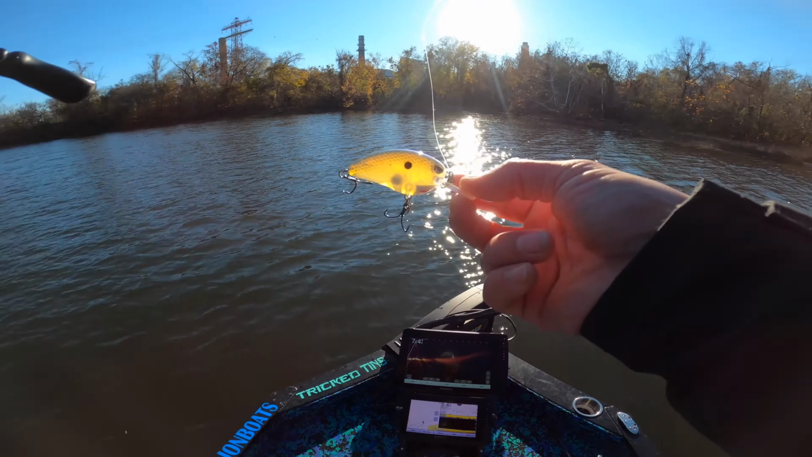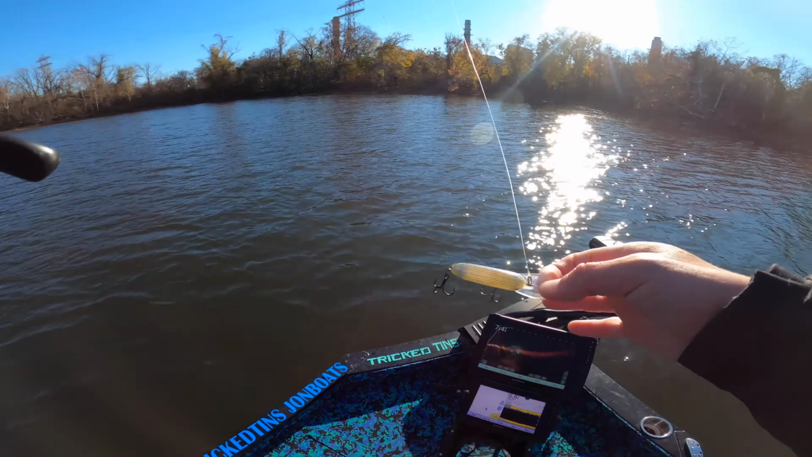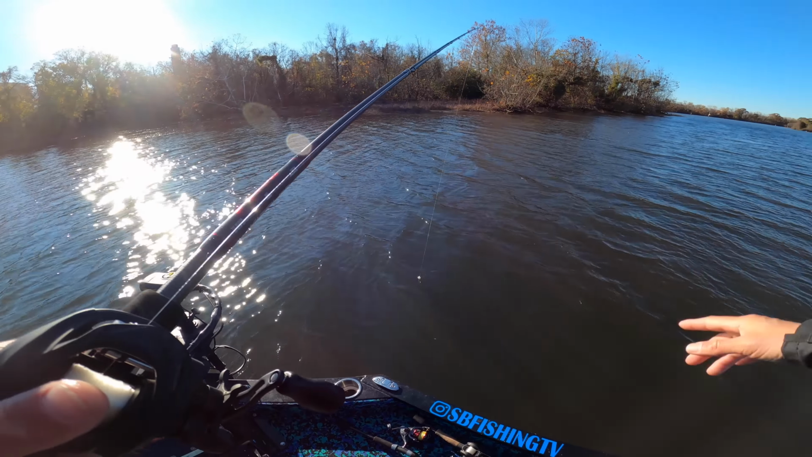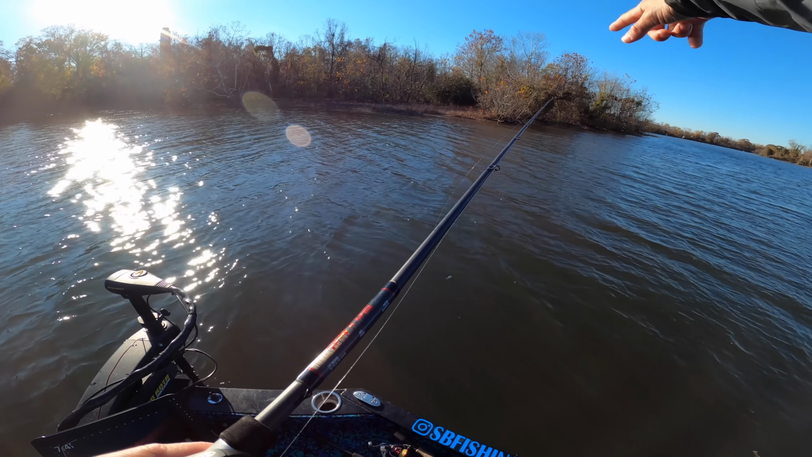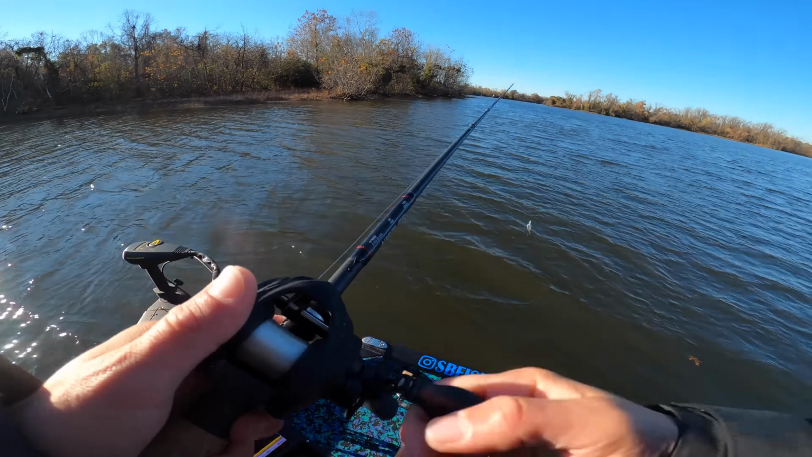This is a Spro Little John MD. Dives like 7 to 9 feet, I believe. That fish was way off of this little secondary point. I mean, that ate it at the boat. I was bringing the crankbait up and I felt some tap, tap, tap.